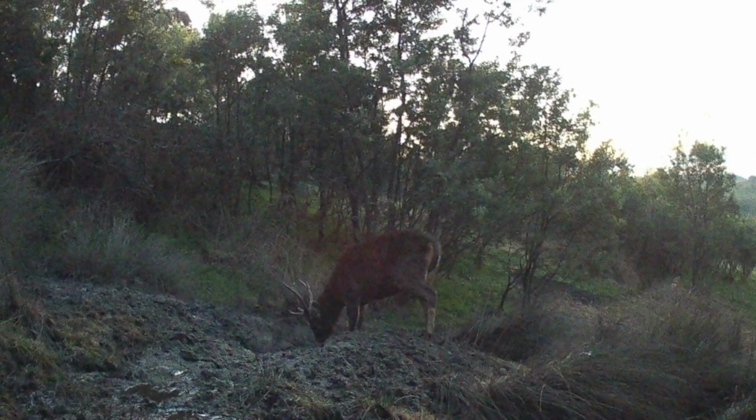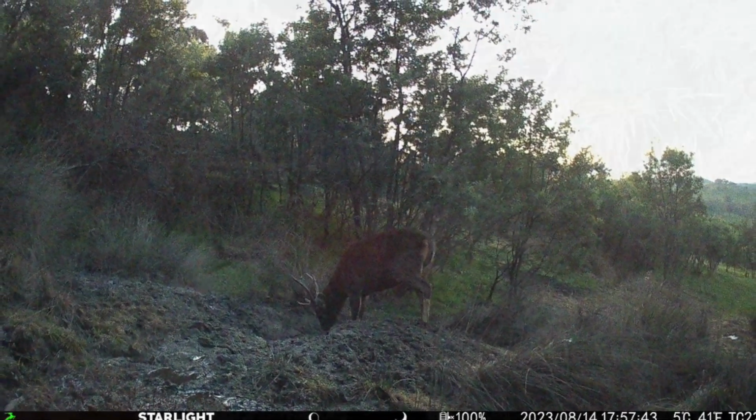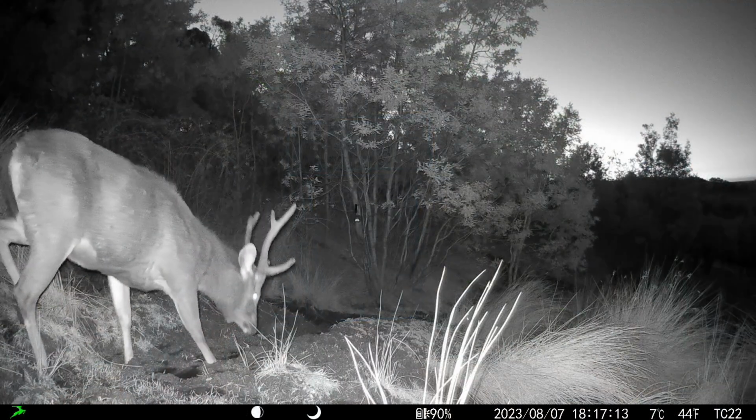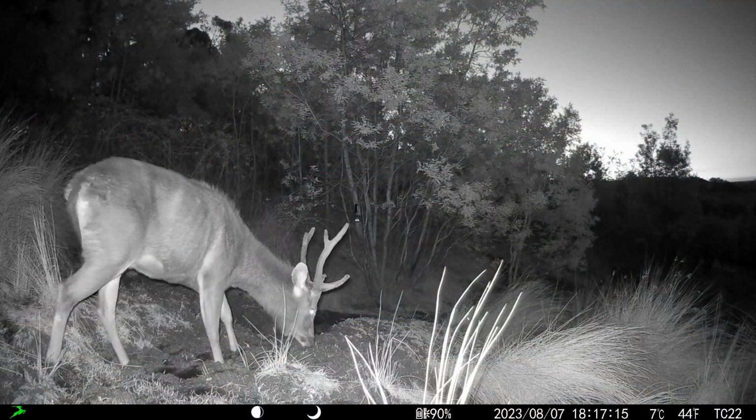We've got it set up for videos and photos, but you press OK in the centre to play the video. So there's a video playing: a stag in the wallow.